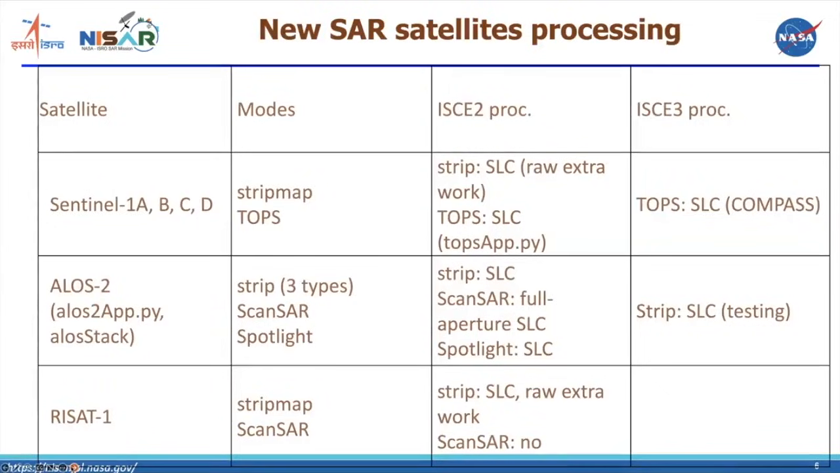So Sentinel-1 satellite strip map data can be processed by ISCE2 from the SLCs. There are some places where they still acquire strip map data because they're of certain interest, like volcanic islands. I think they cover Piton de la Fournaise and a few other places.